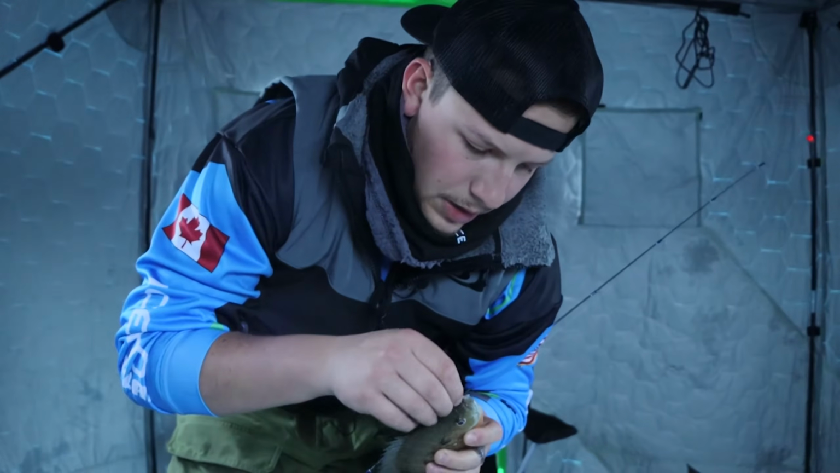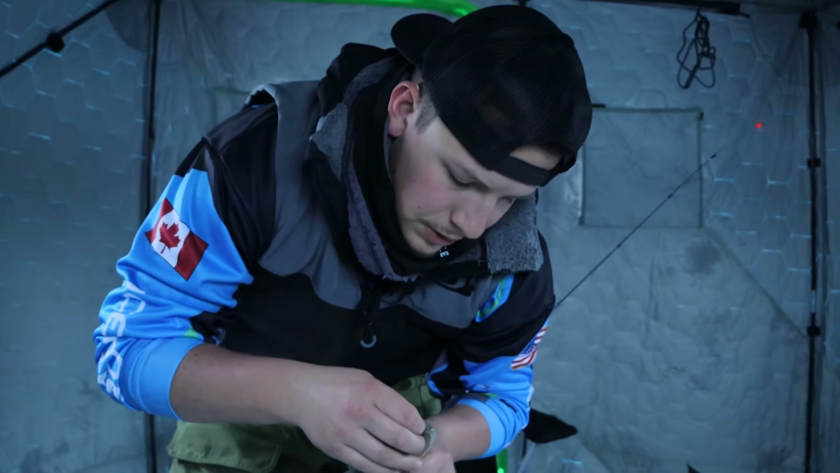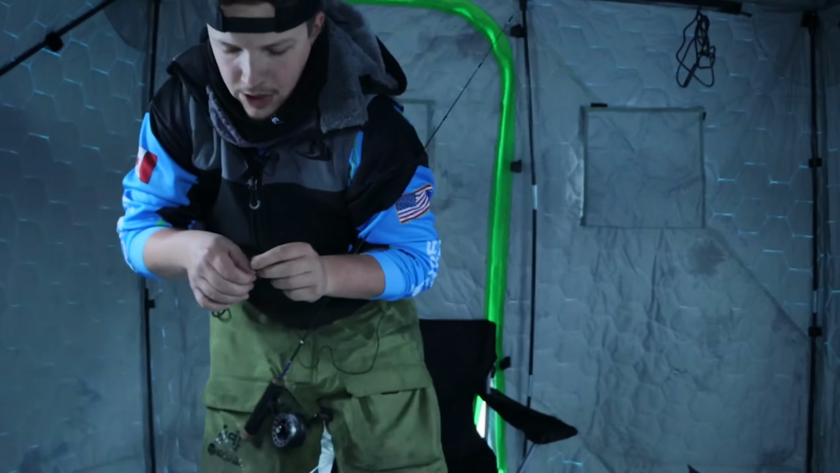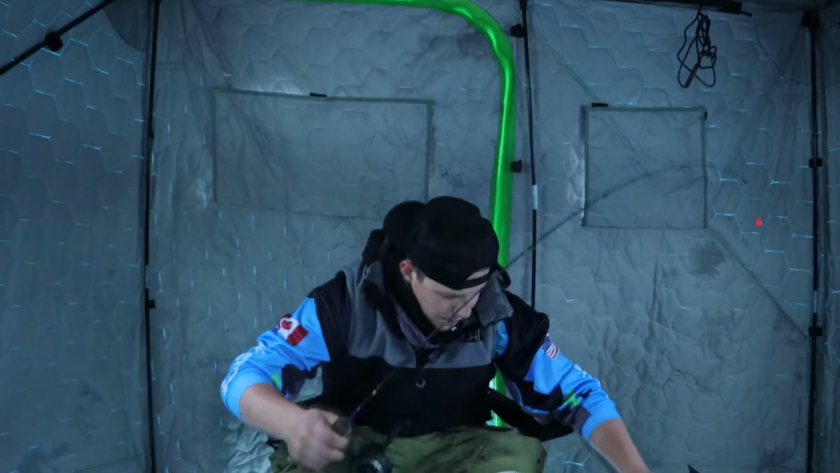I'm gonna keep a few fish today, get them on the ice, and probably have a fish fry later. So I'm just gonna get them on the ice and get right back down there because that was instantaneous. It's a nice, perfect keeper.